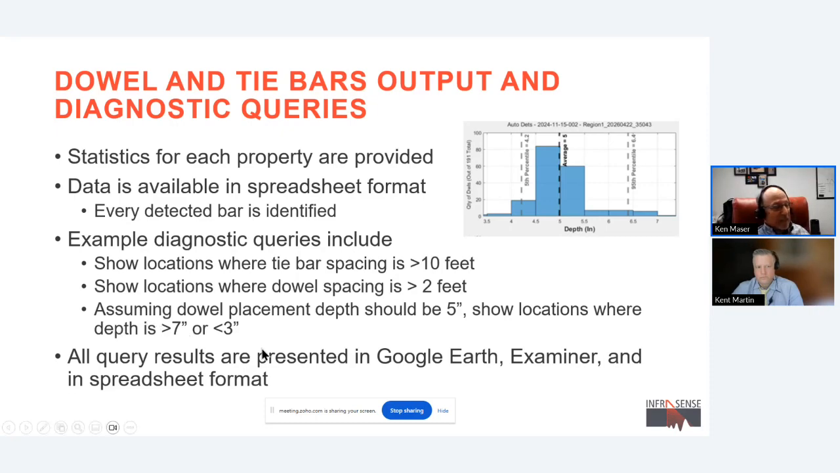So this capability is just recently developed and is currently being evaluated by the National Road Research Association, which sponsored it, and should be more available in the near future.